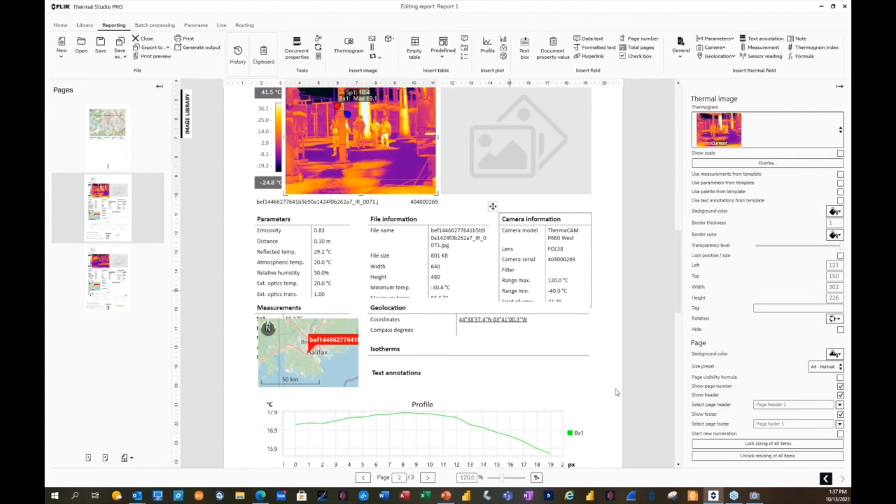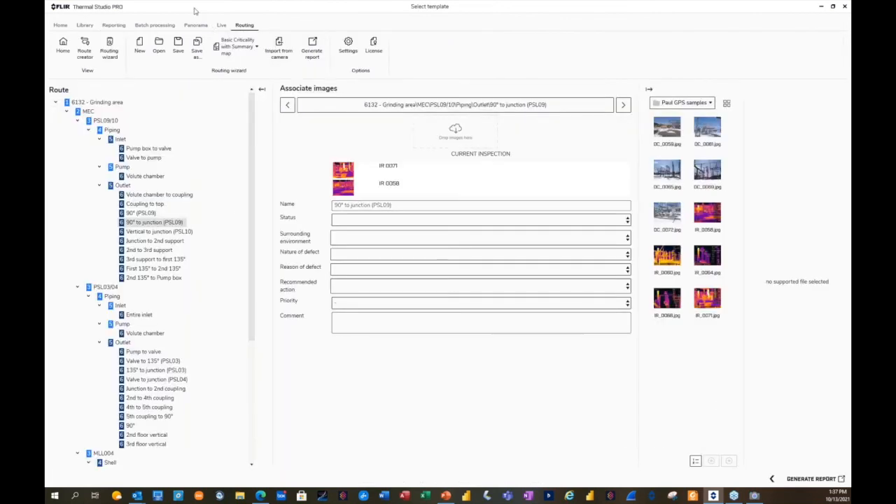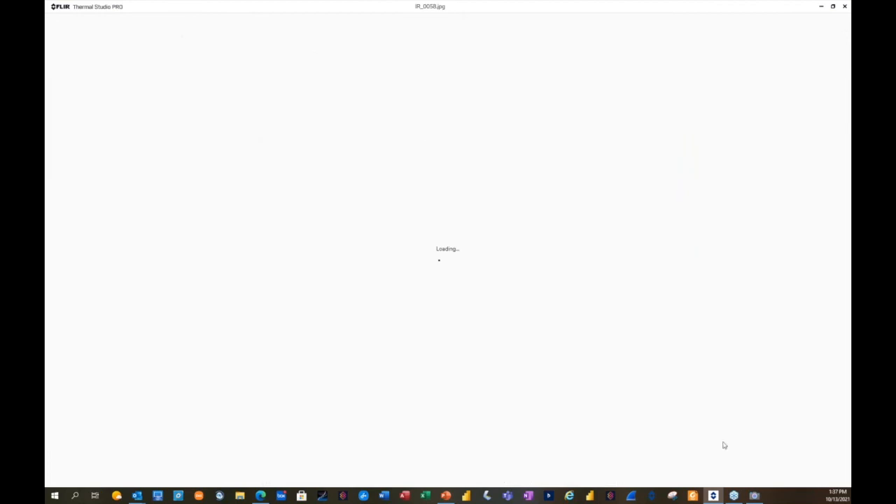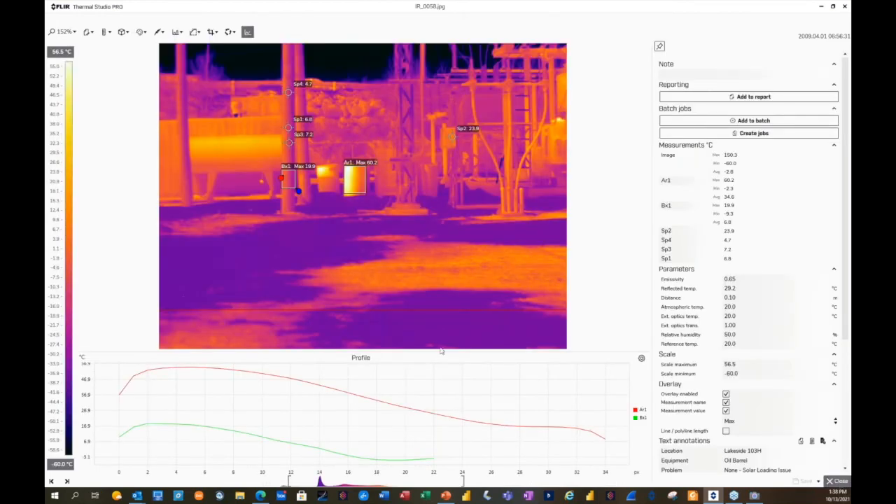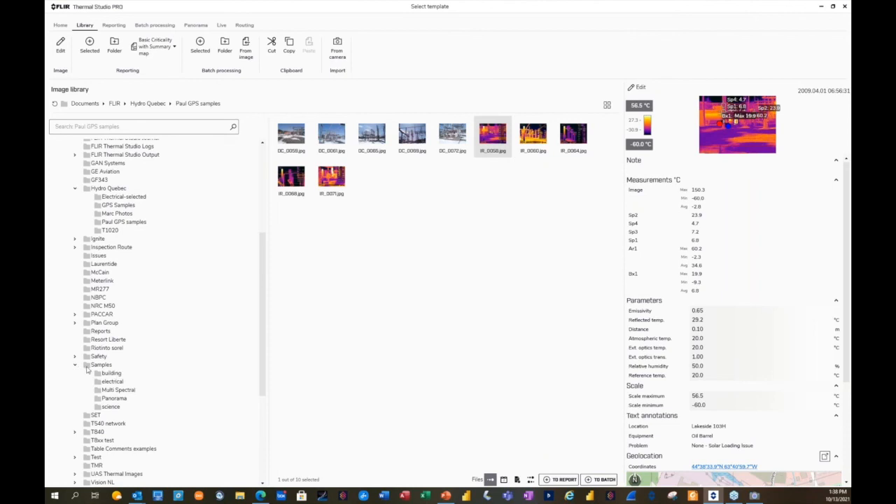Now let's go back to the image analysis. So routing, as I showed you before. Now I'm going to go to image analysis. In the image analysis, and this is something actually, I'm going to choose one that has a visual image attached. Let me go here with samples.